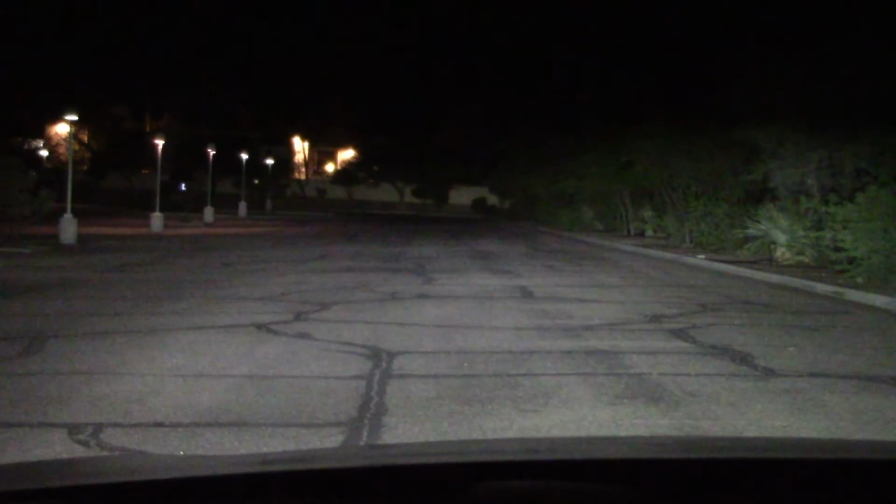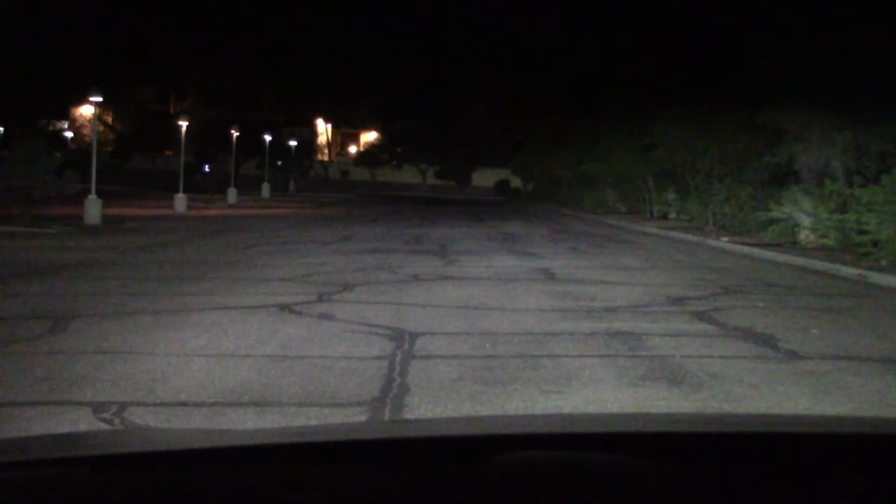I don't have my rangefinder, but on the highway at 75 miles per hour, I don't think this is going to look very good. We'll be getting on the highway later on, but right before you get to the cutoff point, if it doesn't reach out further, what's the point? I don't like this.